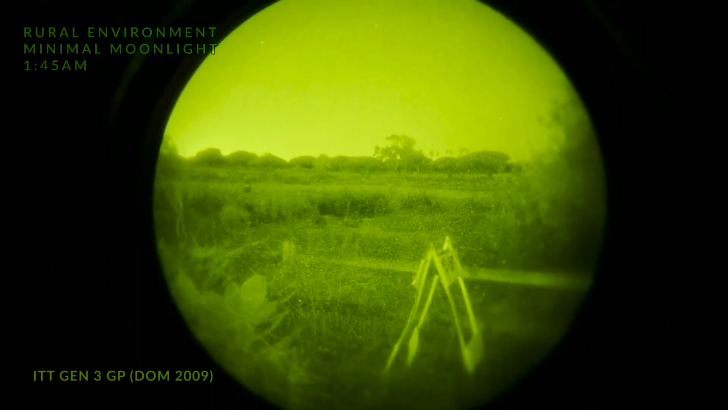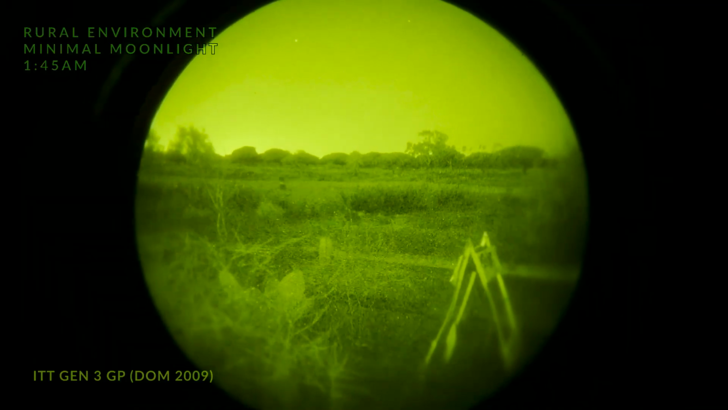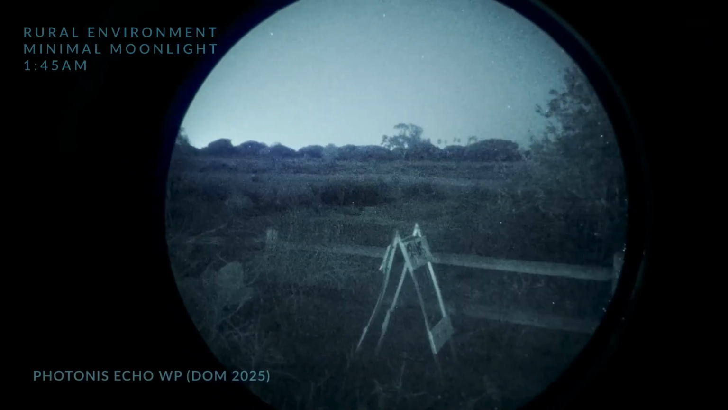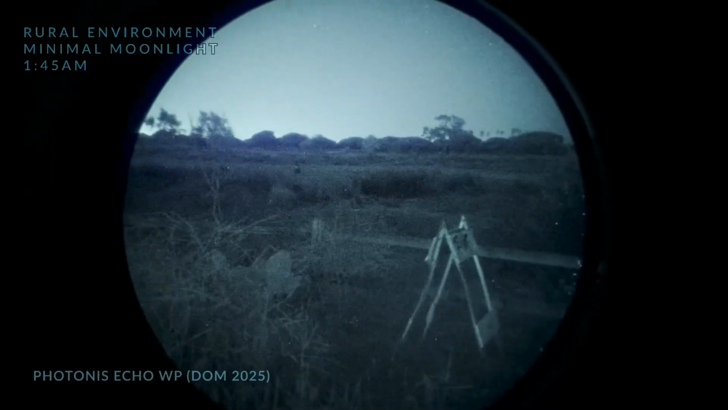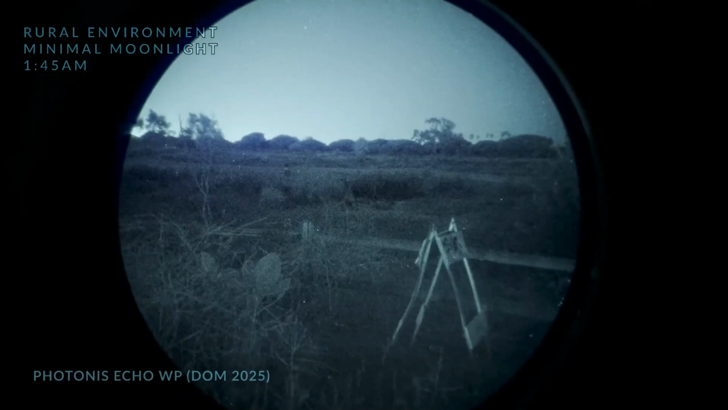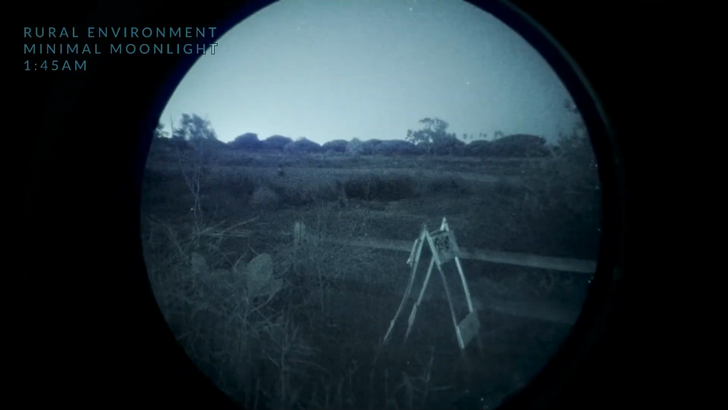In this overcast rural light condition, the ITT tube's output is quite bright, but there's not much contrast and there's a lot of scintillation, essentially the fuzzy signal noise that you're seeing. In these lighting conditions, the Photonis Echo is subjectively about 10% less bright, but it has higher image contrast and significantly less scintillation. This cleaner output image makes up for the brightness differential, as the lower scintillation enhances your ability to identify what you're looking at.